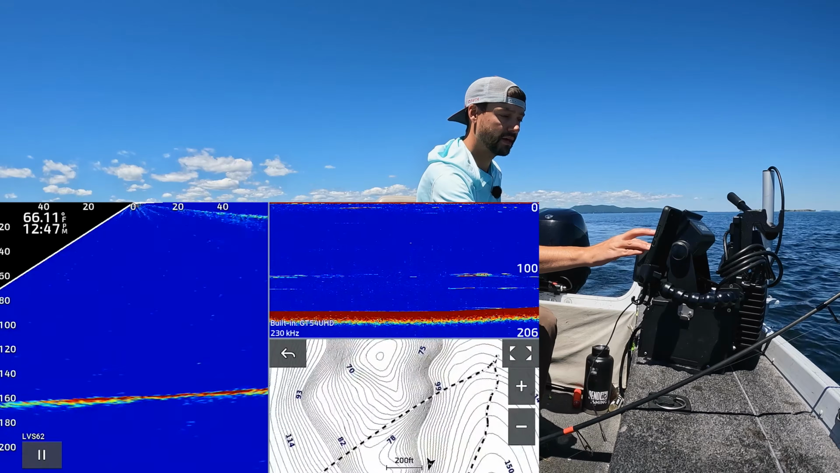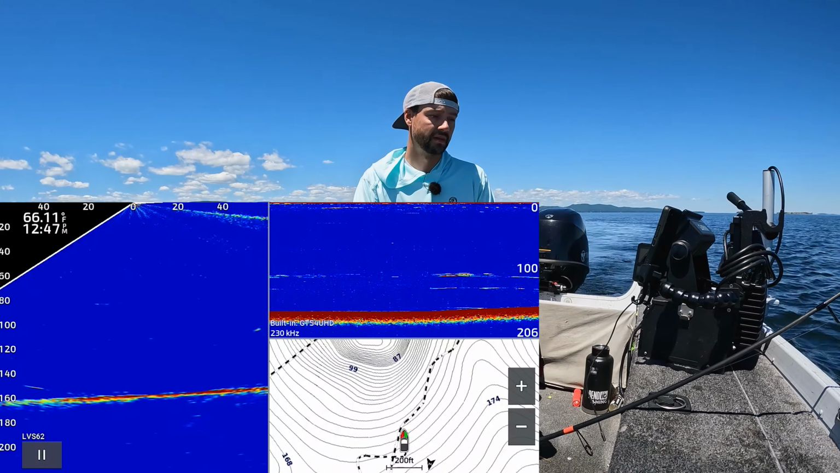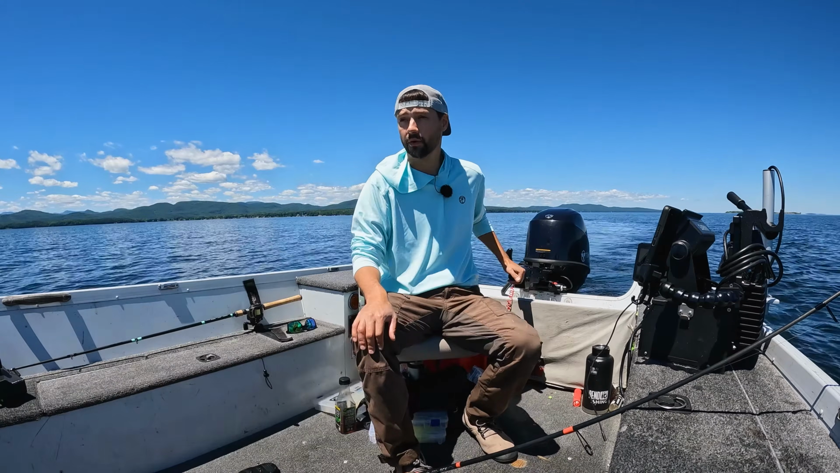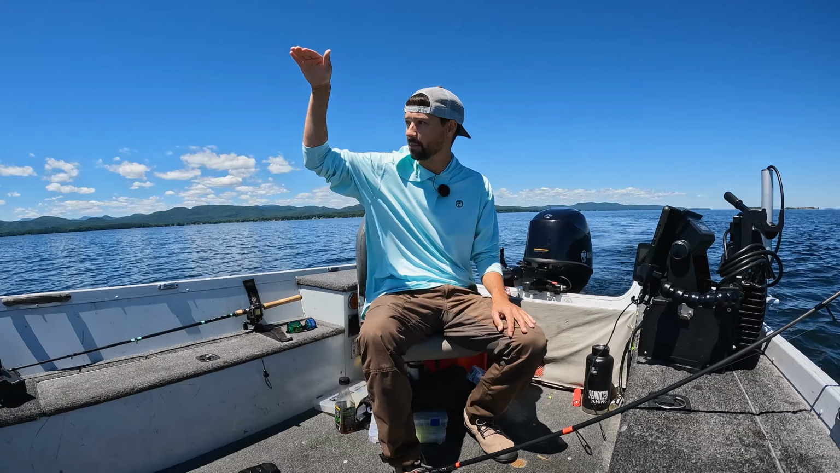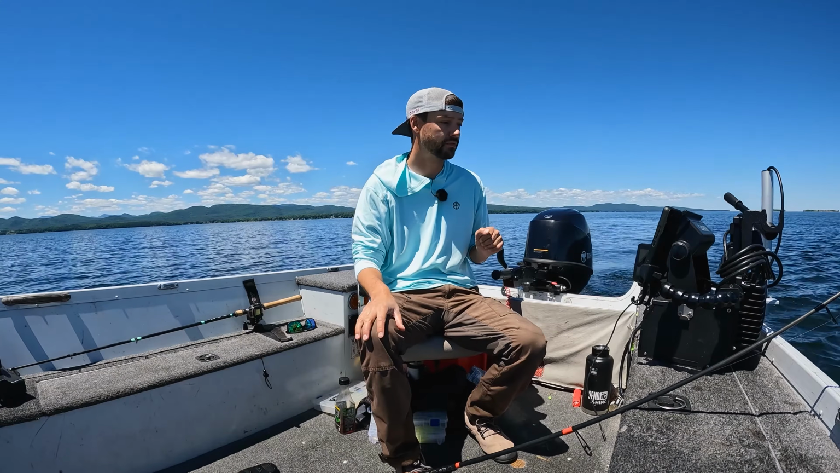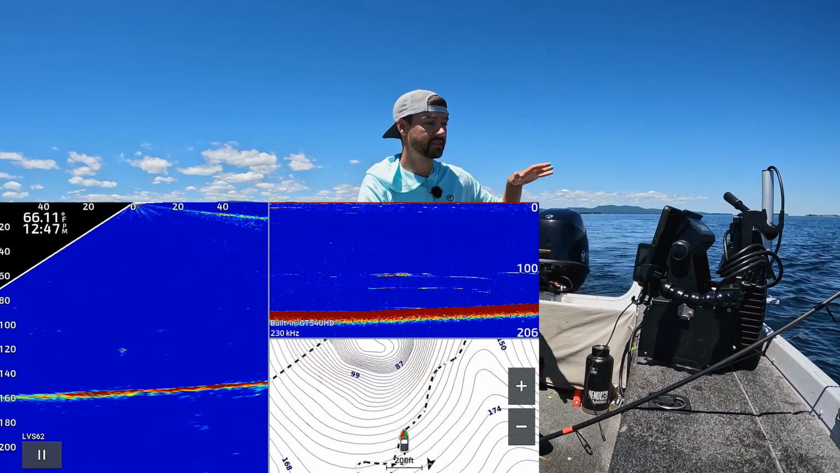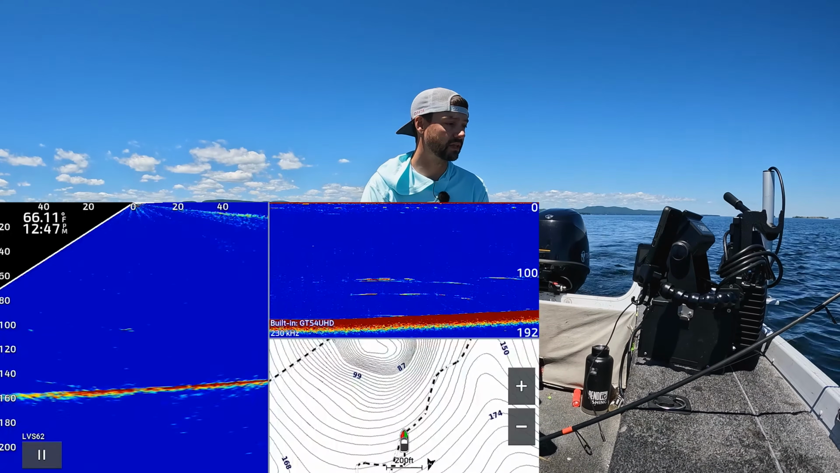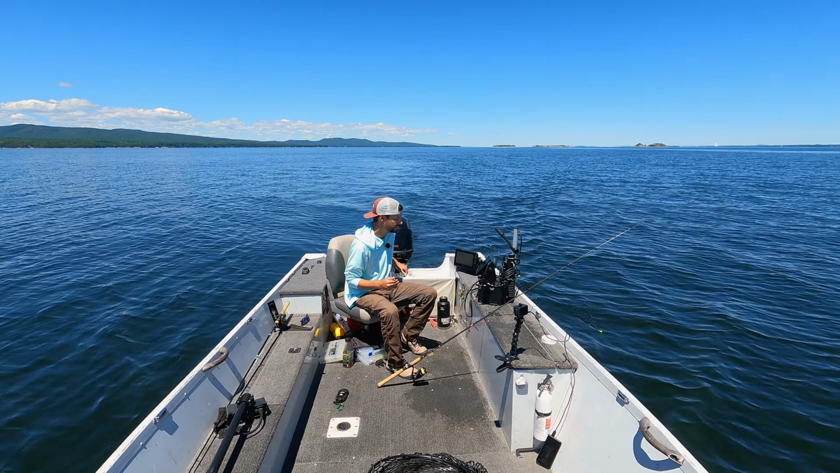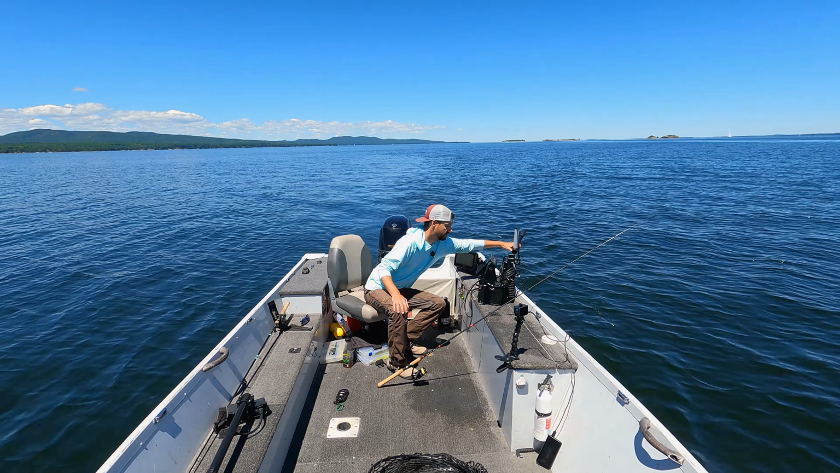Now we are approaching a hump that is about 70 feet on top. If you have ultra clear water, you do not want to just fly up and park right on top of the hump. You will scare those fish for the most part, especially if you have a really clear lake like a lot of the Canadian lakes. Right now we're on Champlain, it's just fairly clear. These fish get a lot of pressure. So I am going to ease up to the hump and try to find some fish before the hump.